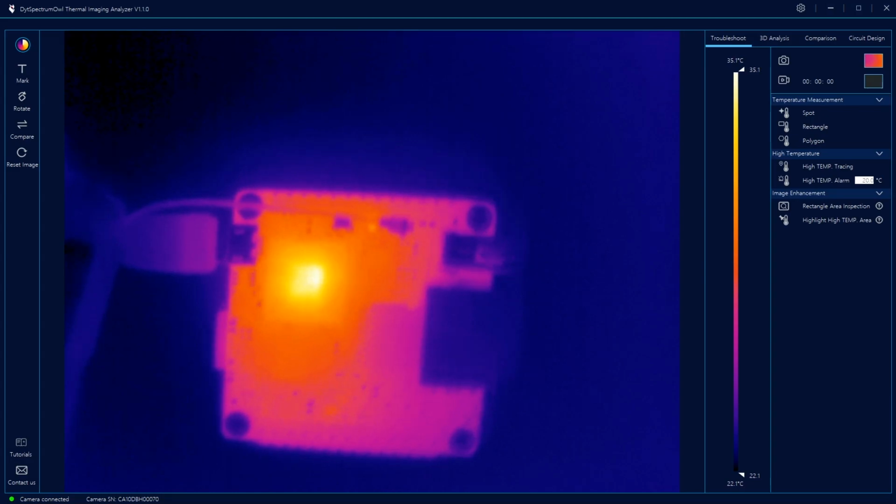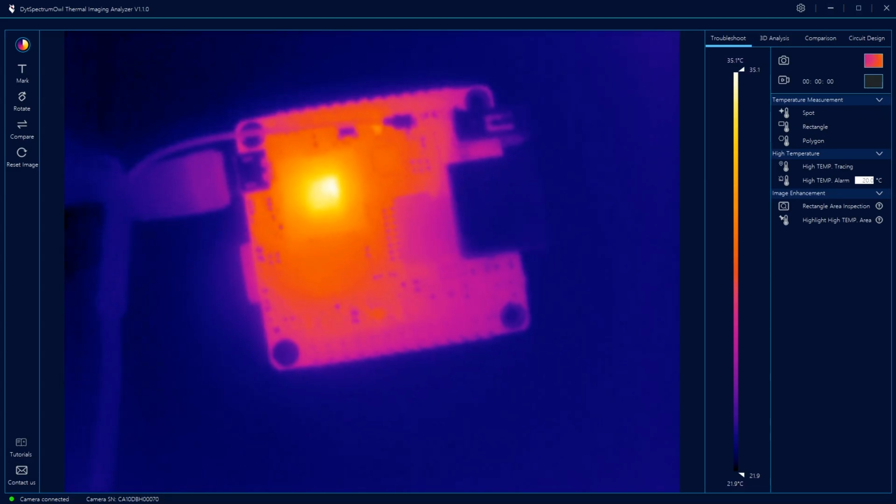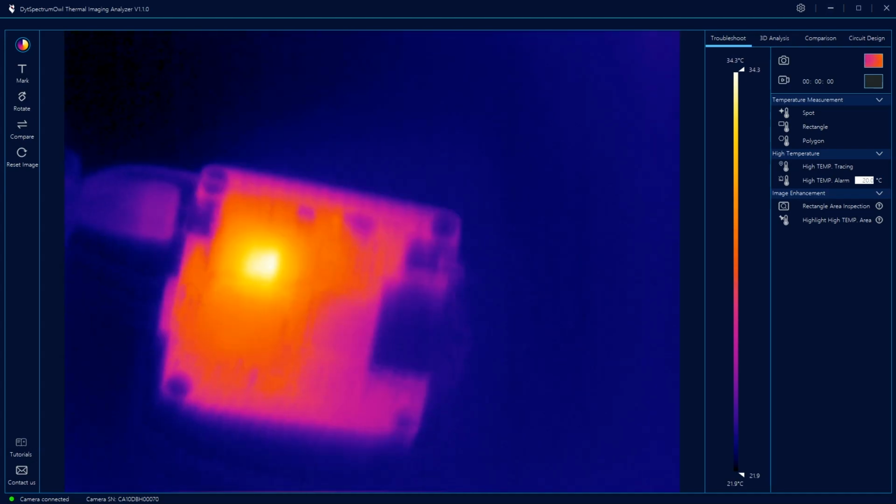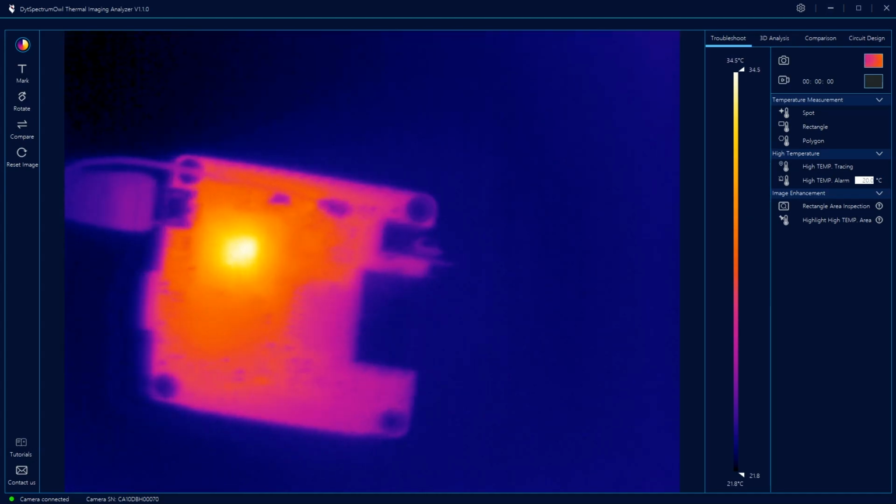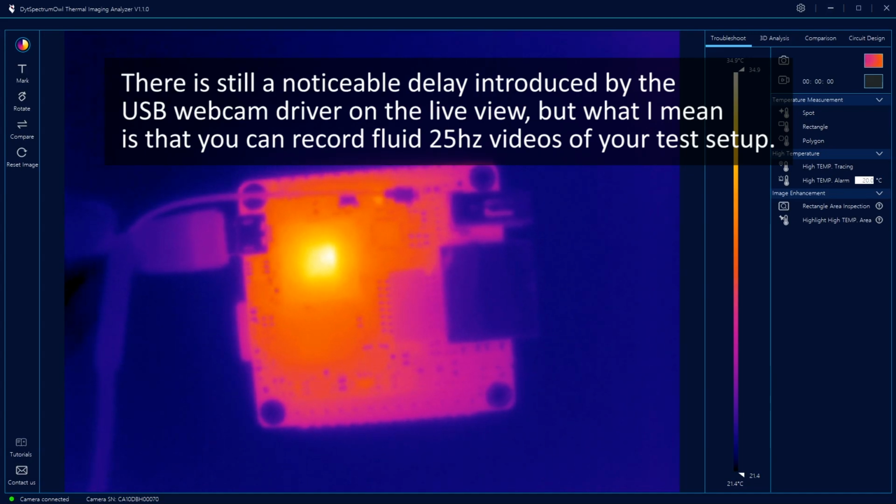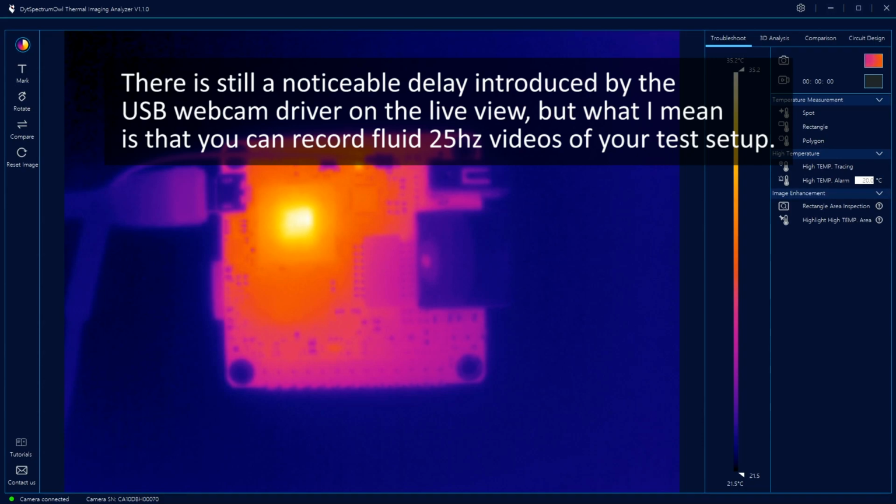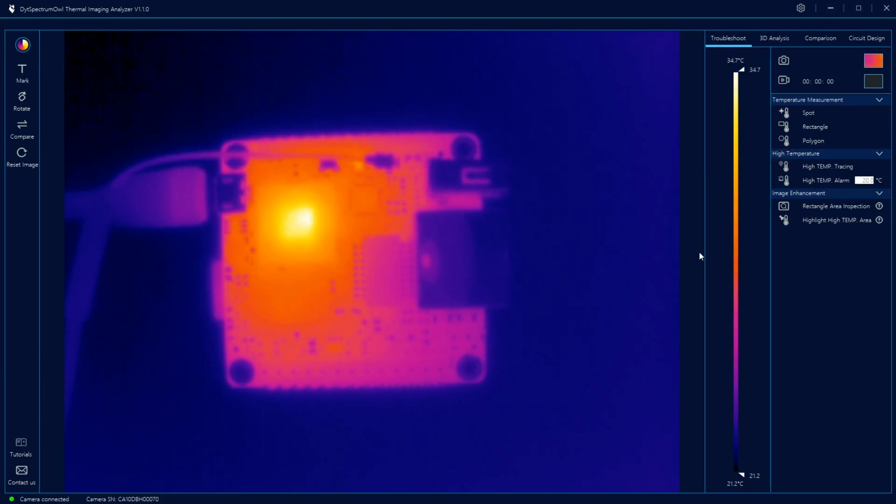And now let's do some actual testing. I have this board powered and placed under the camera so we can take a look at it. And first of all, that 25 Hz refresh rate is so cool. Like, you can see the board in real time. I've been used to those lower 6 or 7 Hz refresh rates that you get from most thermal cameras, and this is such a massive improvement. And I can add some temperature measurement points on this PCB, and we can also plot those on a graph, which looks pretty nice.